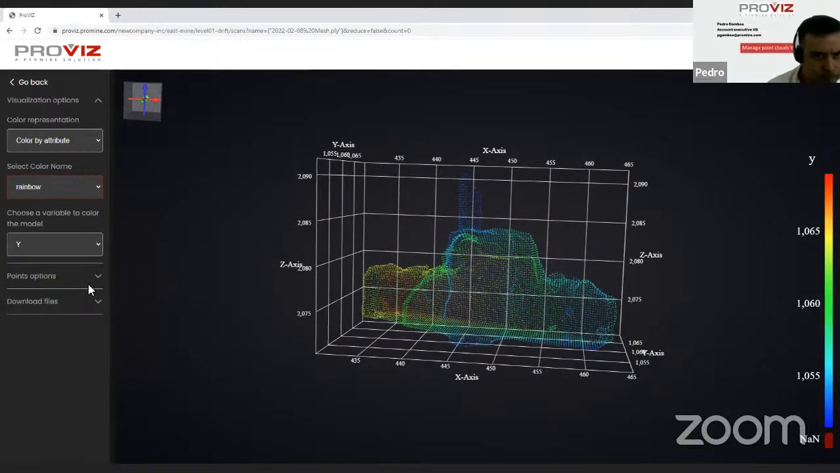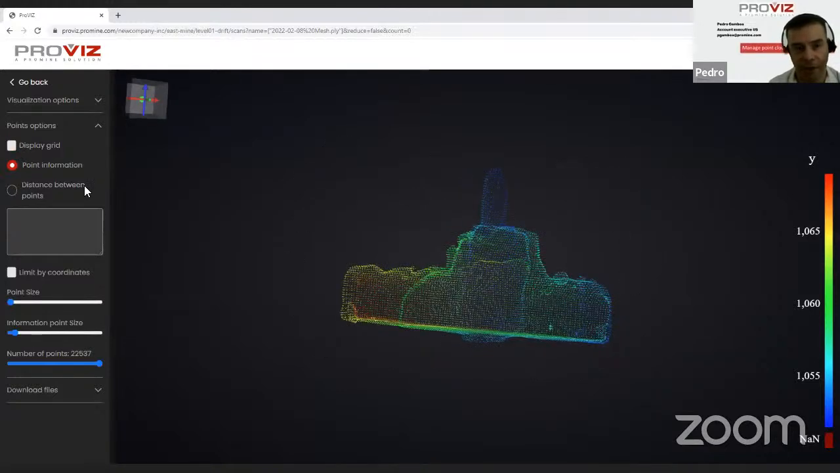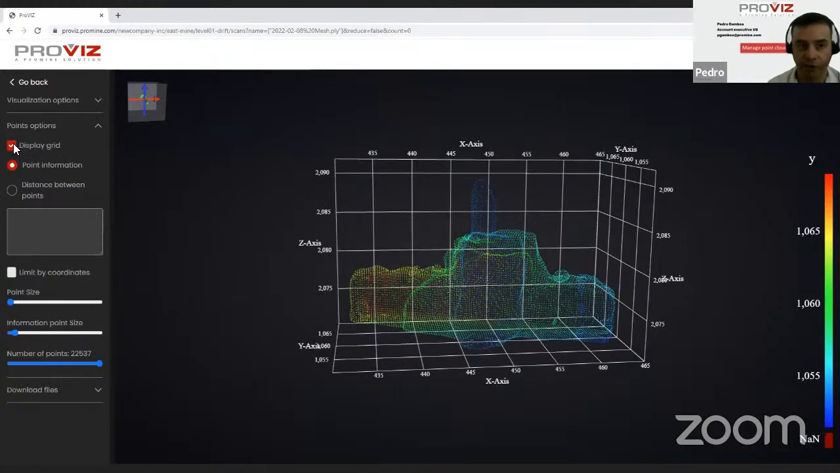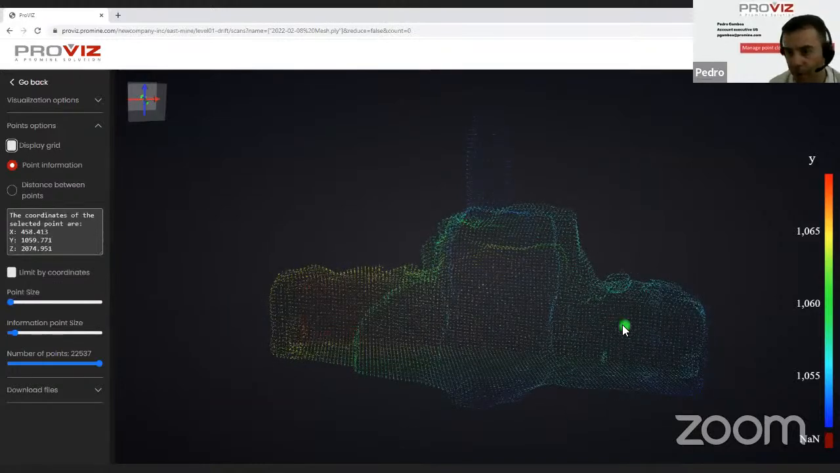Okay. Other options that we have is our point option. In points option, we can turn off and on the grid, depending on what we need at a specific time. So if you do not want to see the grid, you can just turn it off. We have the capability to extract point information. So if I do a right click over any point, I'm going to do a zoom. If I do a right click over any point, right now you can see the attributes of that point.